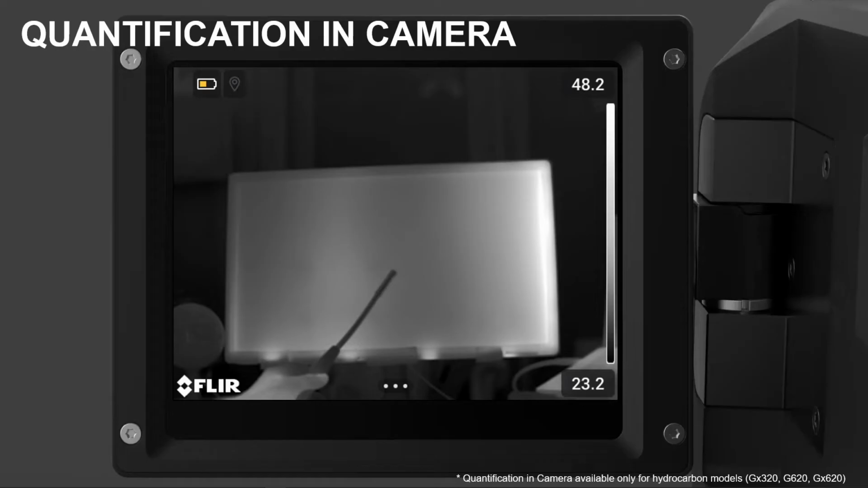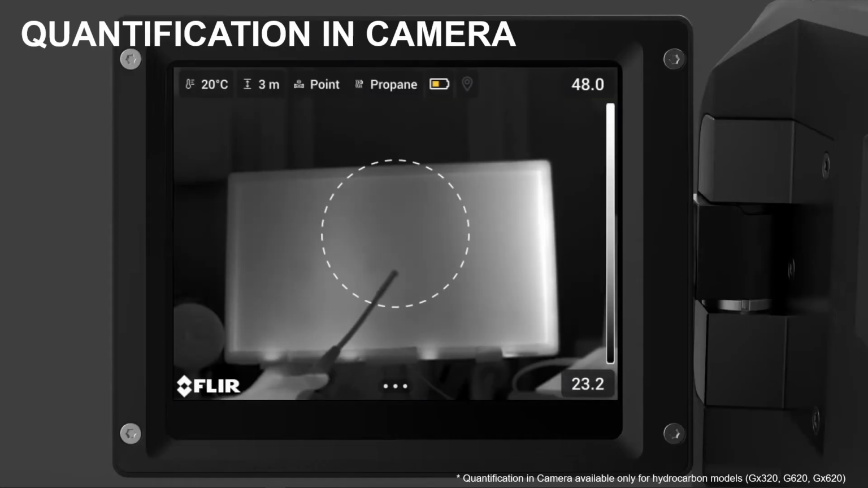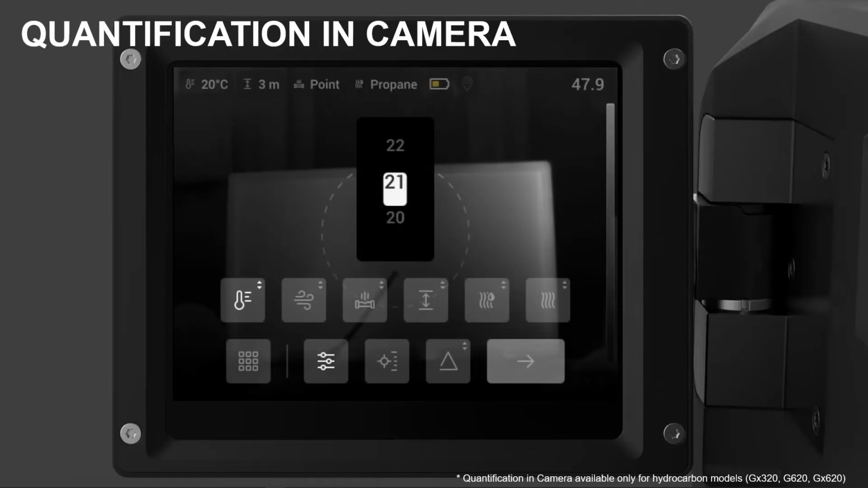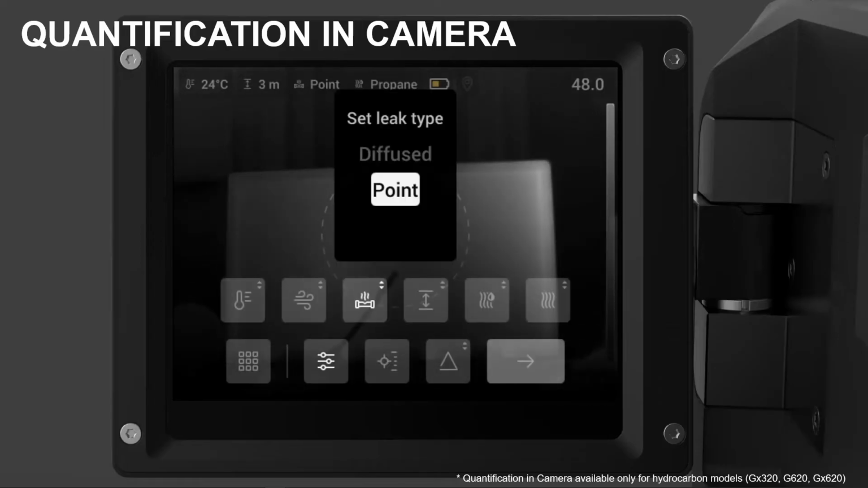The newest feature in QOGI with the FLIR portfolio of cameras is the new in-camera quantification capability. With this, you'll need to use a camera on a tripod, as stabilization hasn't been added inside the camera at this time. This is an example of quantifying a general BIC or butane lighter. I simply turn the camera on, choose the mode, and select quantification. Now I need to go in and set the appropriate parameters, like the ambient air temperature, so that I can ensure appropriate delta T, and the wind speed: low, normal, or high.